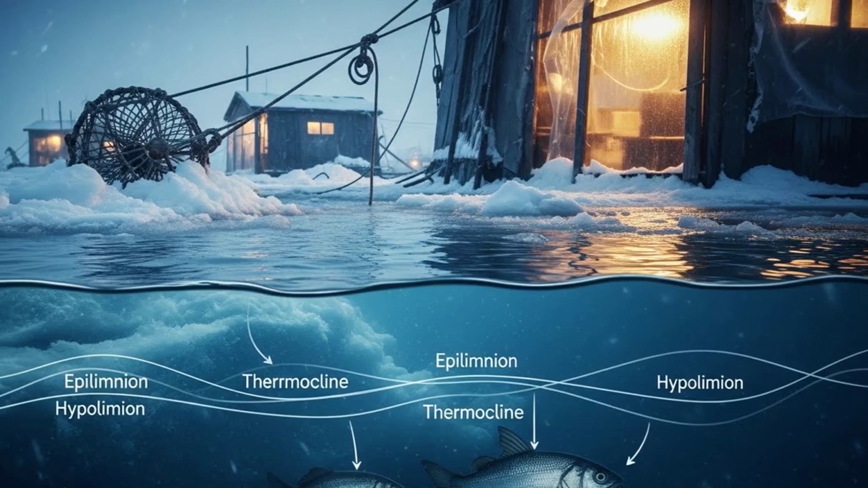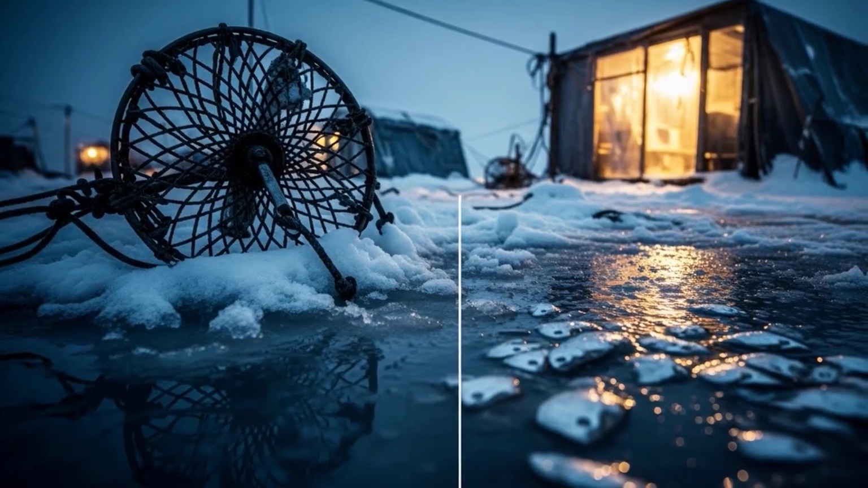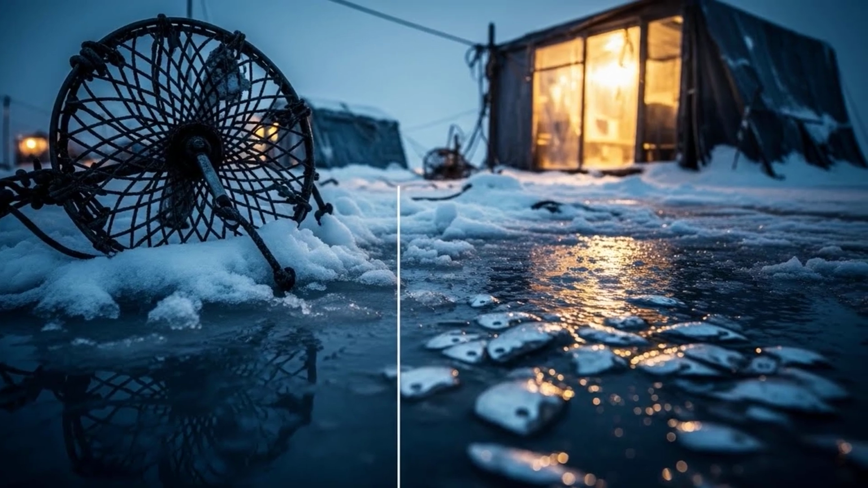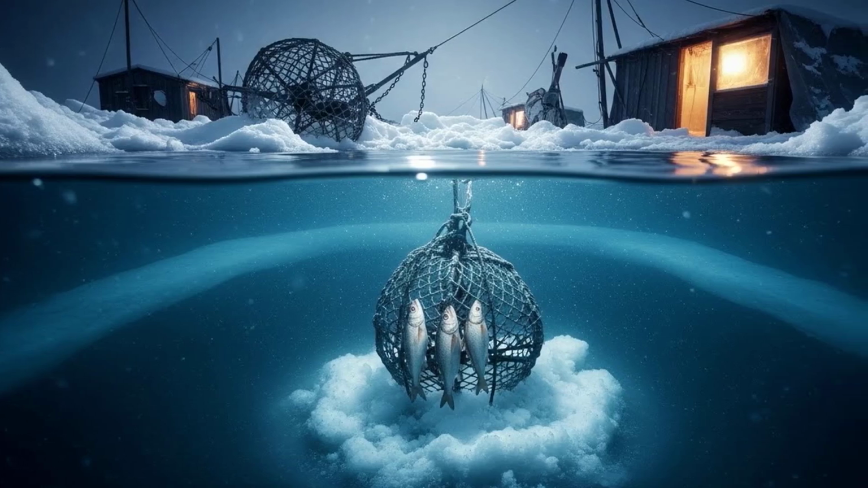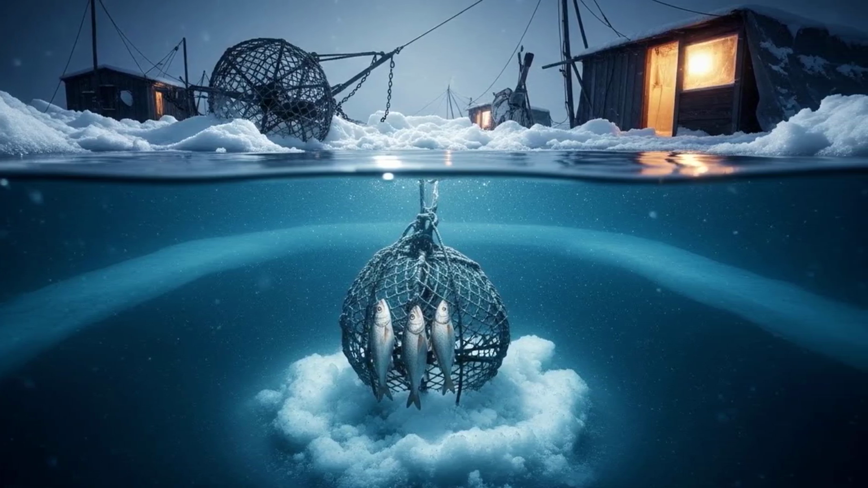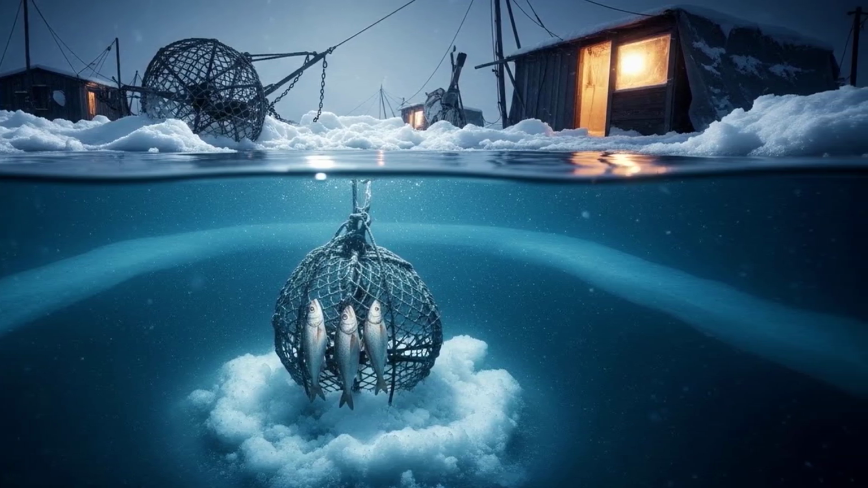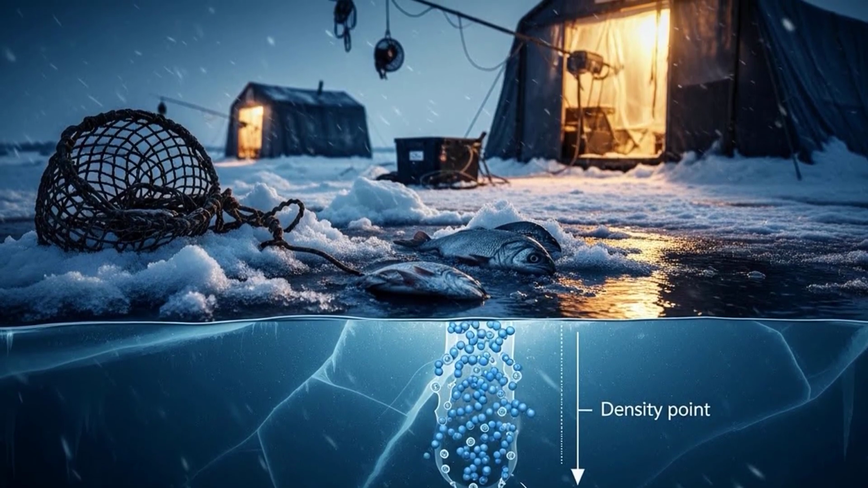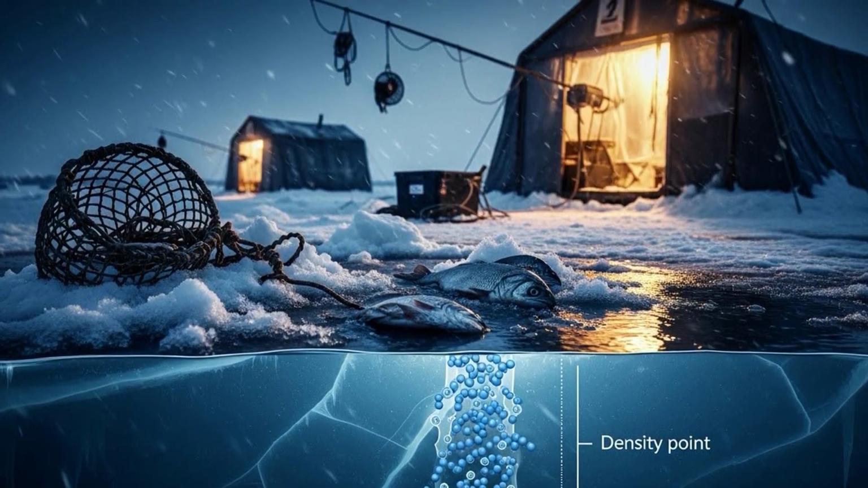Now, some of you might be thinking about the thermocline. In summer, we know that lakes stratify into a warm upper layer and a cold bottom layer, separated by a sharp temperature gradient called the thermocline. But in winter, that whole system flips upside down. This is called inverse stratification. Water is at its densest at about 4 degrees Celsius or 39 degrees Fahrenheit. This dense water sinks to the bottom.